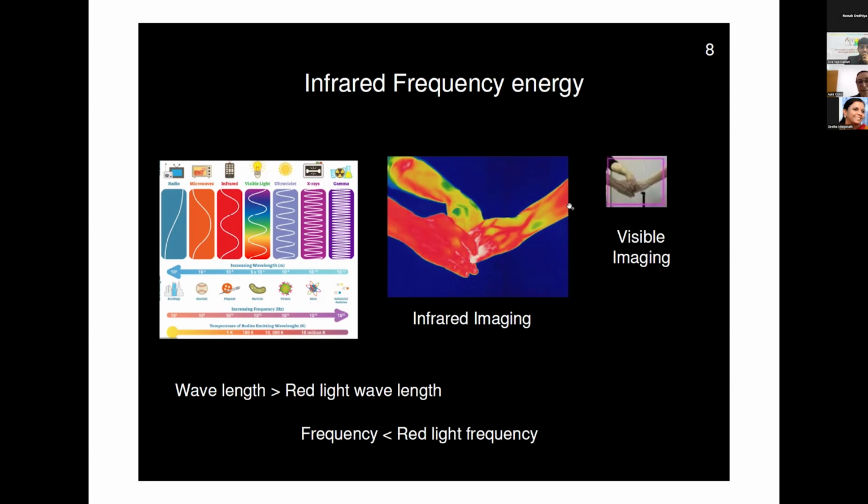Infrared has a wavelength greater than visible light, and therefore a frequency lower than visible light. Our eye doesn't see it, but you can capture it naturally, as you capture any photo or movie with your cell phone. So you don't have to put anything into the body to capture this infrared. Okay.